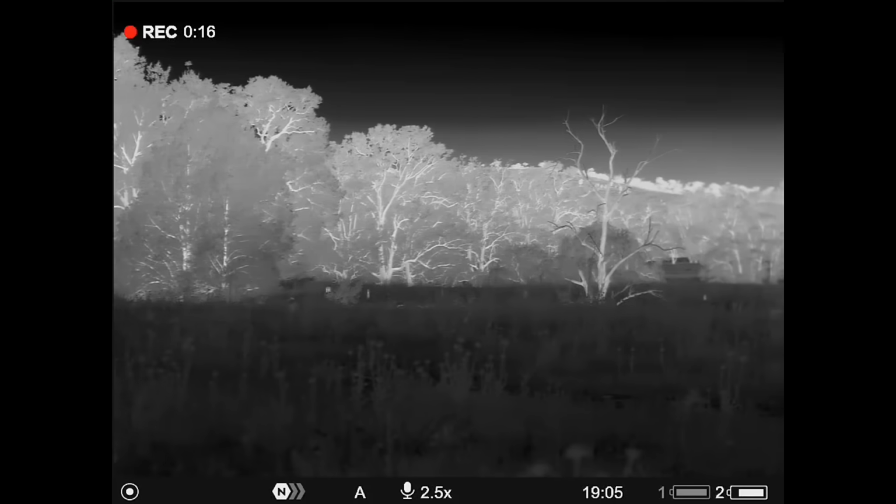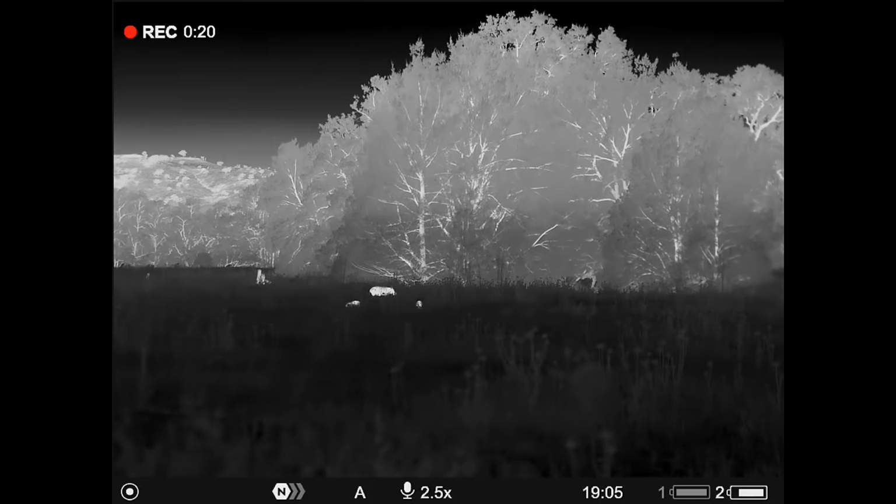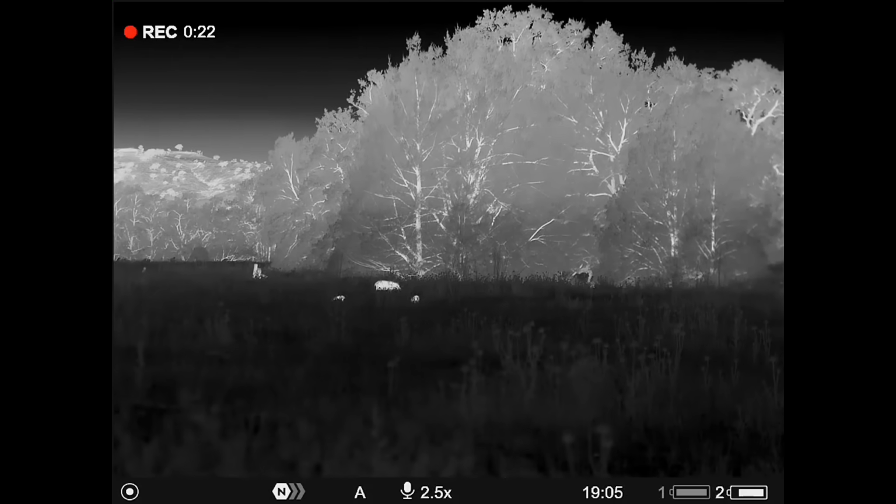I'm going to try and get in that area there because that's where they came from. When I start to shoot, they should go back that way.